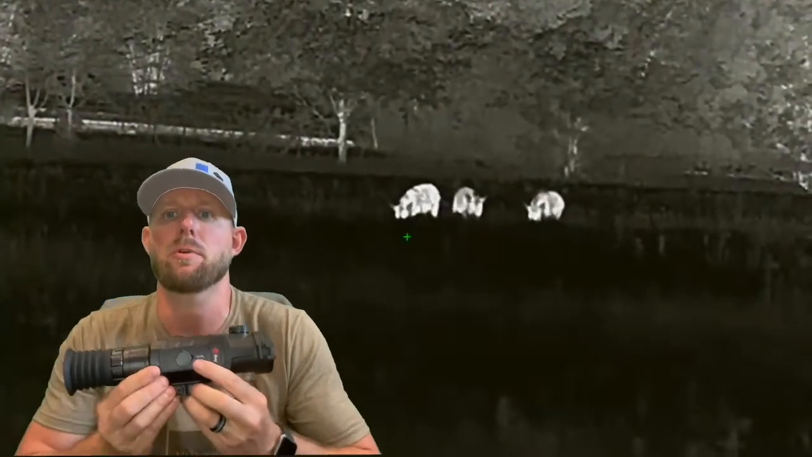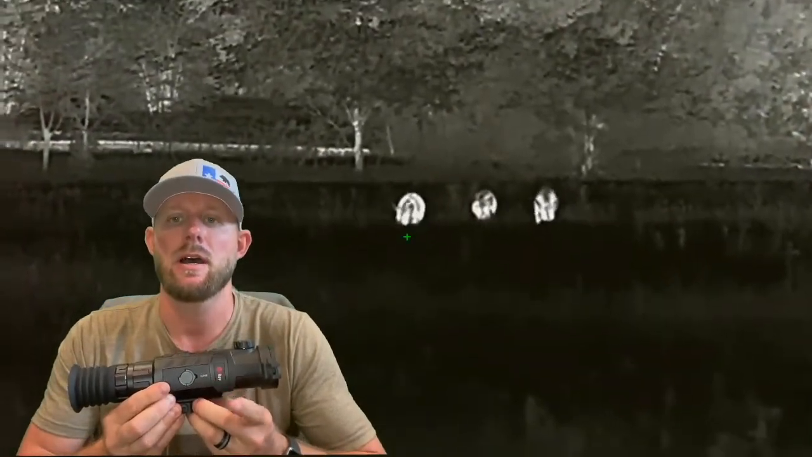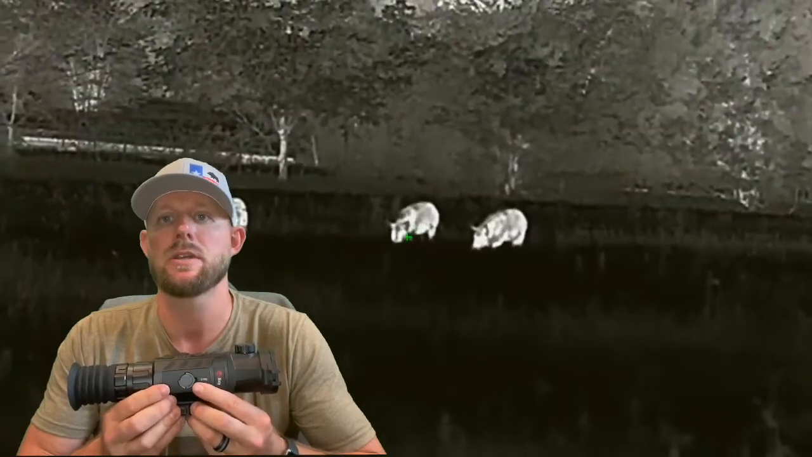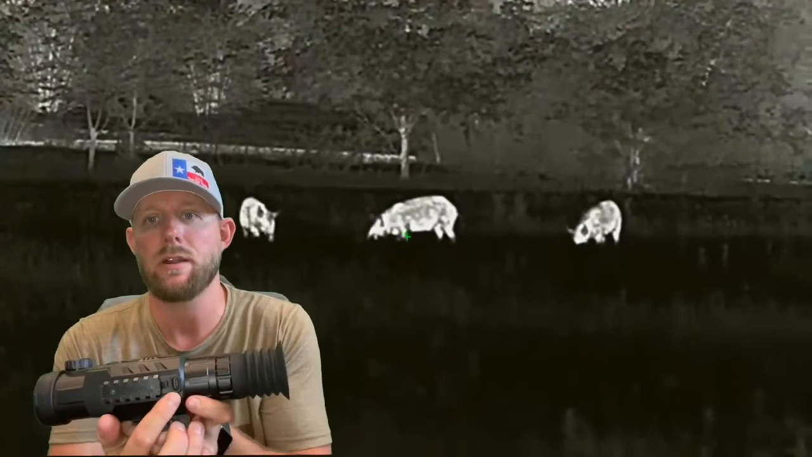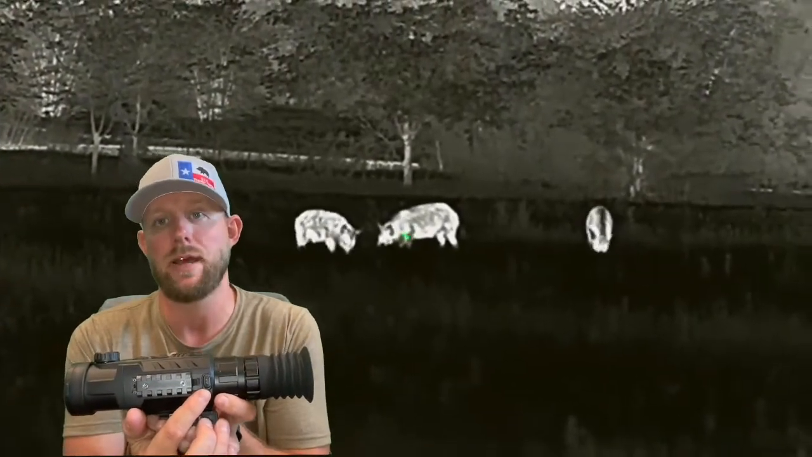It's got a built-in proprietary battery that's replaceable. The battery life on this gets a minimum of 6 hours, probably upwards closer to 10 hours. Great battery life on this scope. You can buy extra batteries if you need to replace them. It also has a USB-C port right here that allows you to power the scope from that as well.